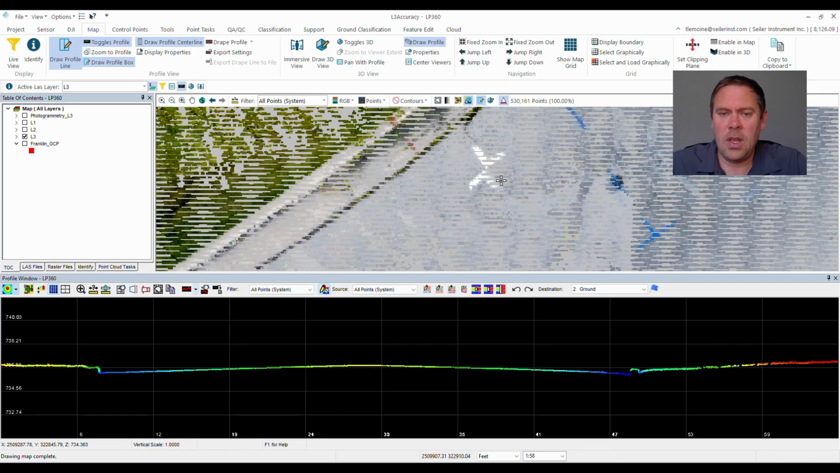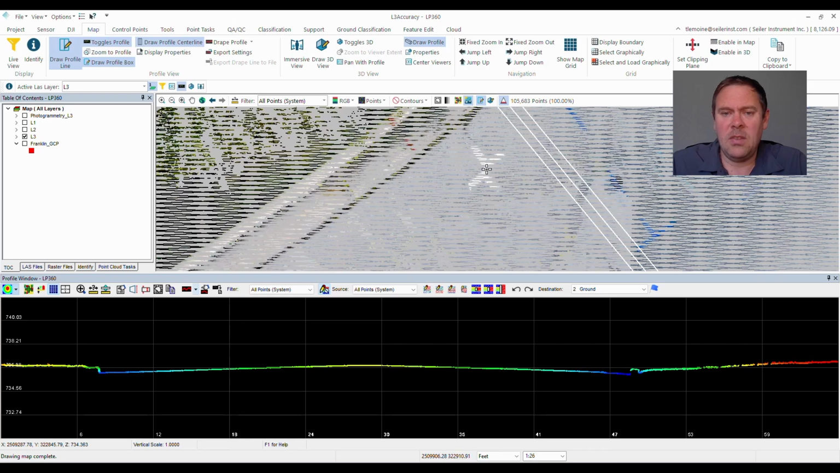So this is L3. One of the nice things about this L3 is that with that high density, I can really clearly see where my control point is. This control point is basically 2 chevrons coming together at the points, and this is retroreflective road marking tape. So it shows up pretty well in LiDAR data sets.